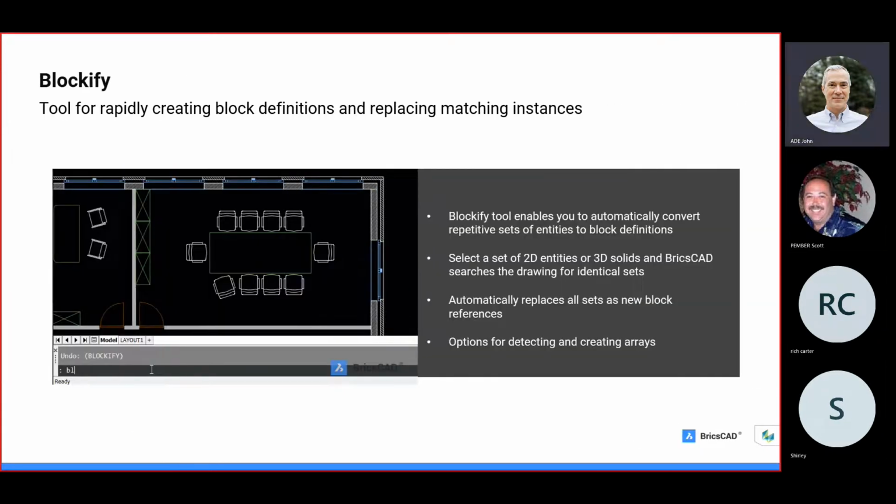The Blockify tool enables you to automatically convert repetitive sets of entities to block definitions. Select a set of 2D entities or 3D solids, and Bricscad searches the drawing for identical sets of entities and automatically replaces them with block references.